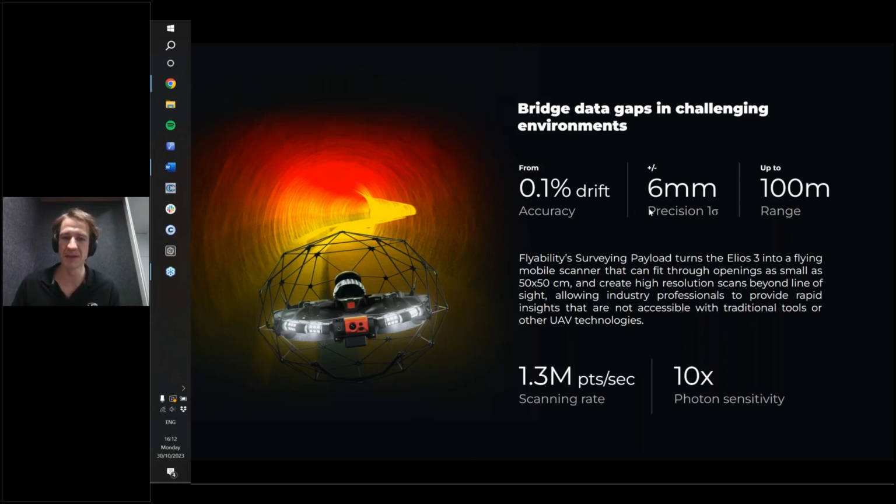1.3 million points per second. So you can really cover a large space with high density, even at a long range, thanks to the amount of points that is captured by the LiDAR. And the 10x improvement on the photon sensitivity. This is compared to the previous LiDAR or the LiDAR that is shipping, let's say, in the standard Elios 3 package.